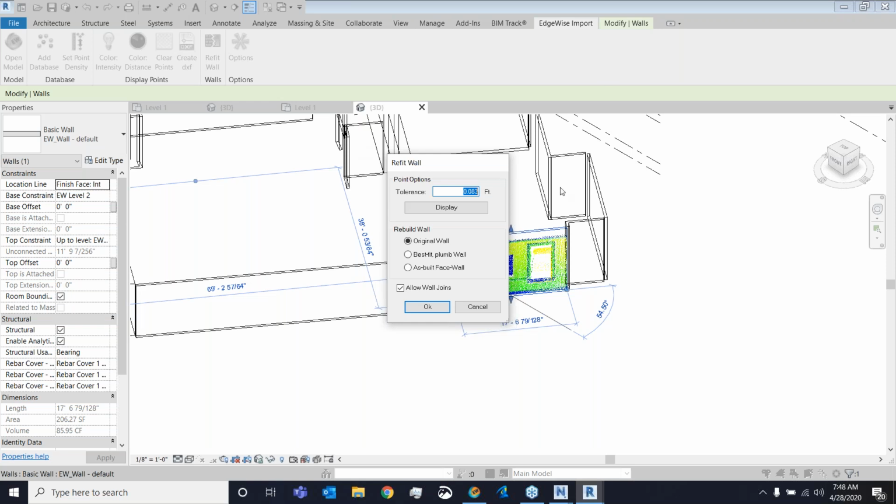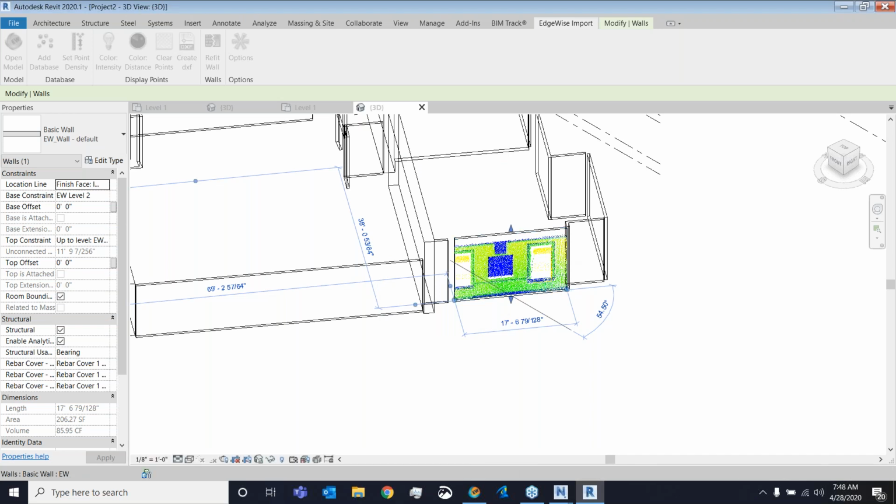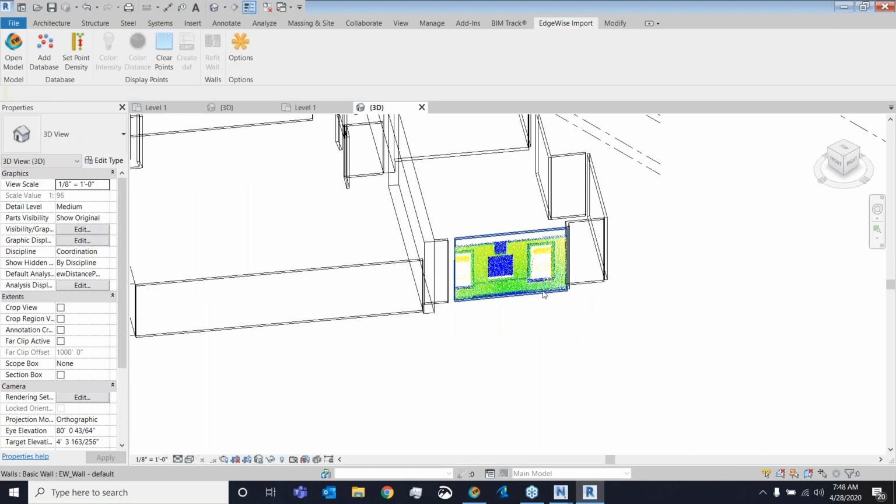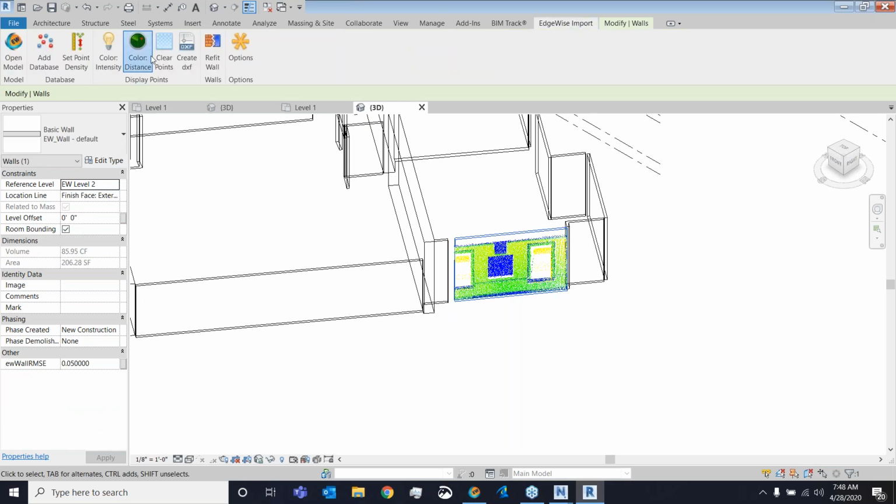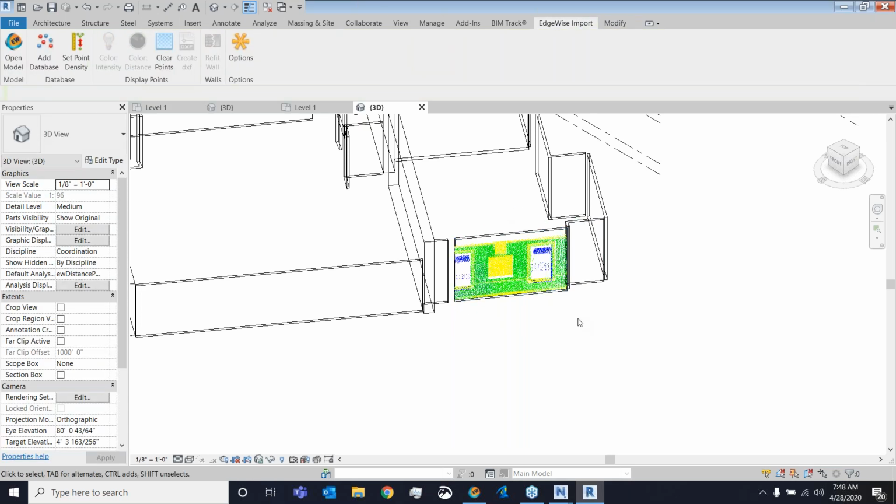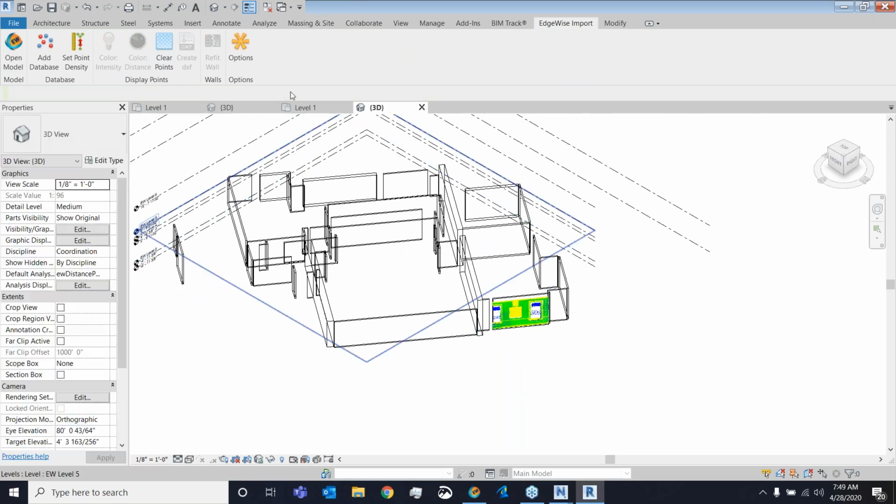I can do this for multiple walls at once. I usually like to do this for smaller groupings, just to maintain stability, so Revit does not act up without connectivity. But once I do that, I can also do another color by distance, and there I can see my updated fit right there.